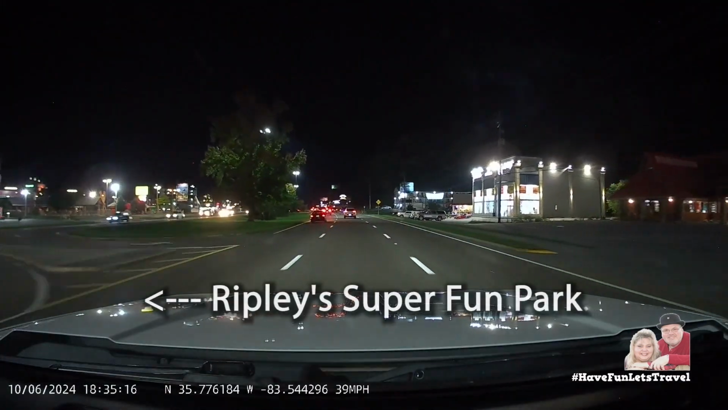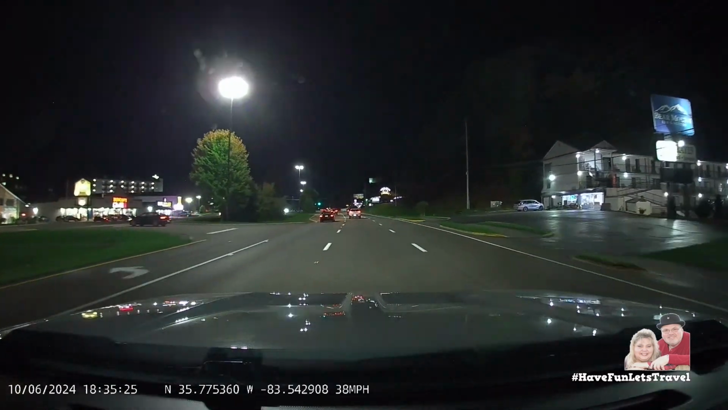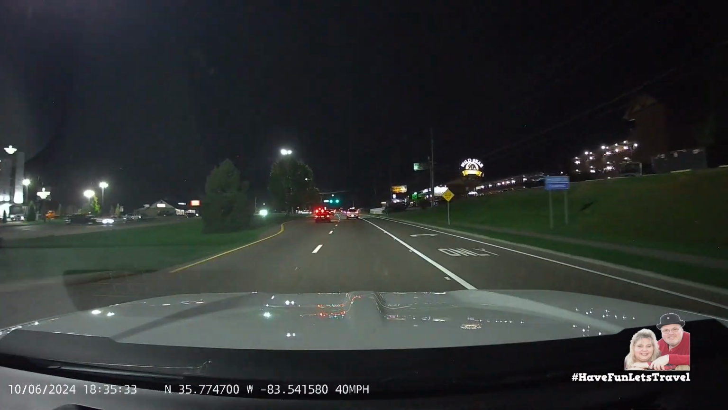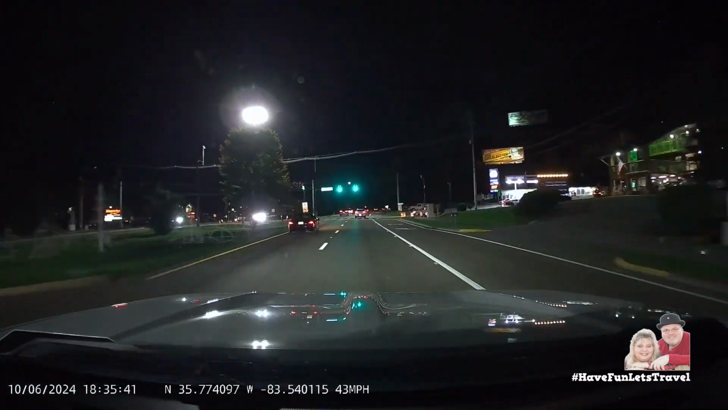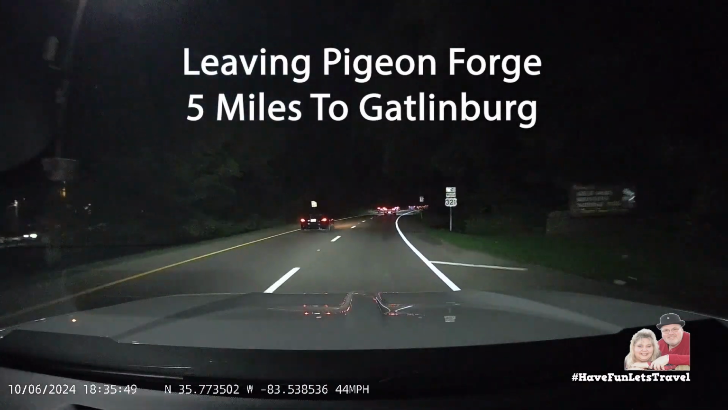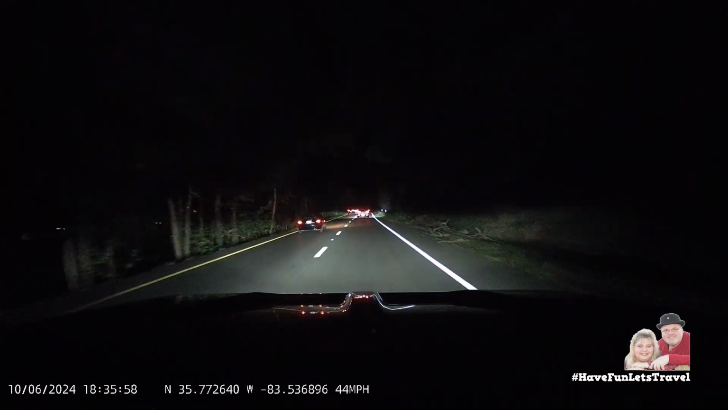Check out all the lights at Ripley's Super Fun Park. Now we've reached the end of the strip in Pigeon Forge, but in 5 short miles, we'll be in Gatlinburg. So don't go anywhere.